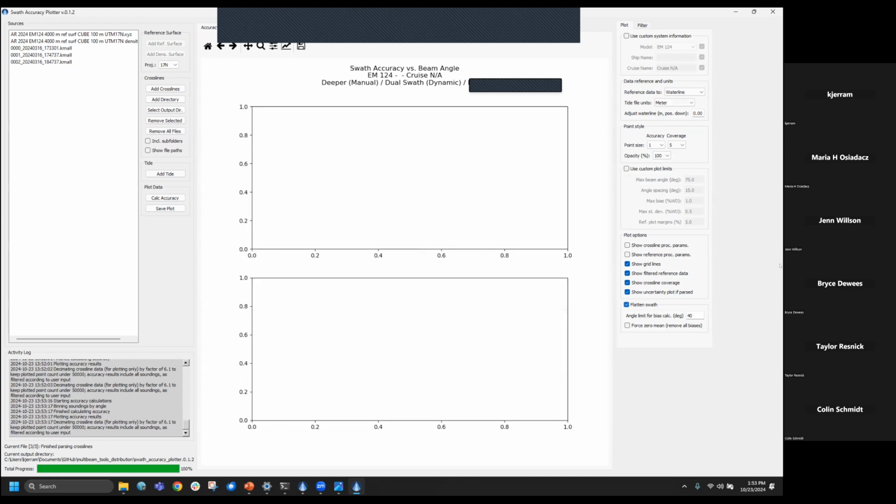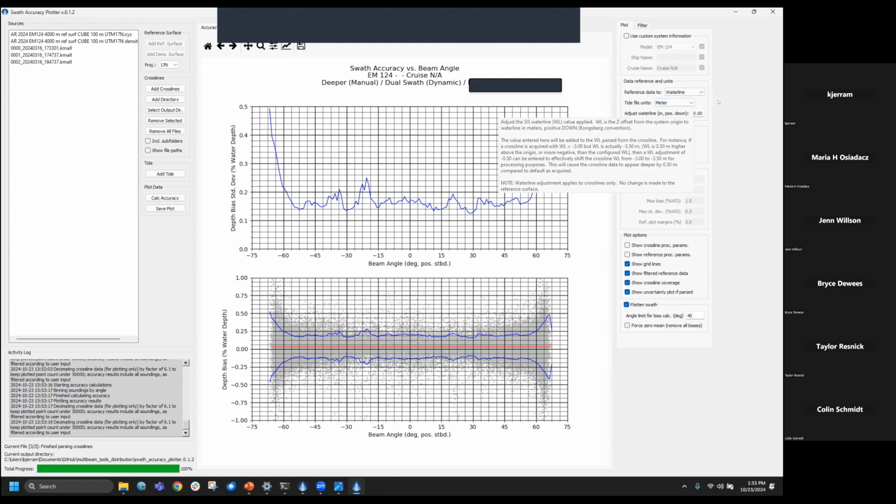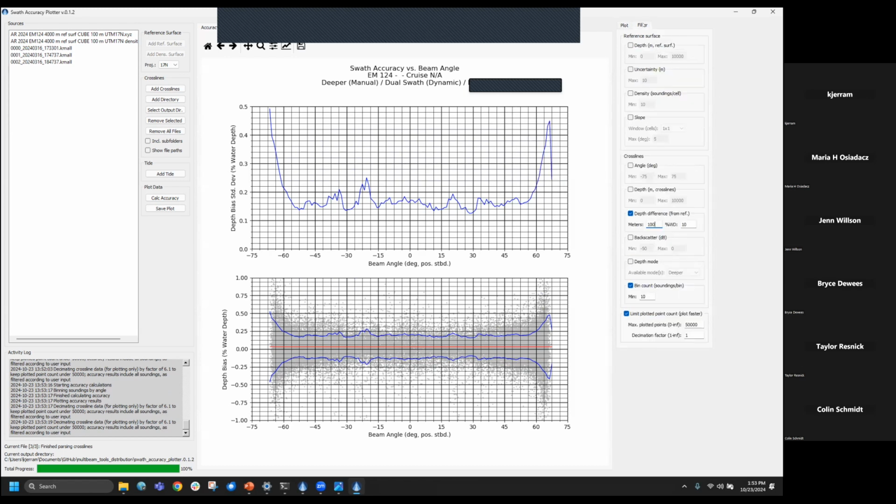Let's see if it'll go. Yep. So this flattens the mean, keeps the standard deviations, and just gives you a clearer picture of how the swath is doing without any refraction issues. And then there are some other more nuanced features there. Again, you can reference the data to waterline or other things. If you discover a waterline error, you can adjust that here. So these are all features that have been added because they were necessary at one point or another to fix test data for some ship.